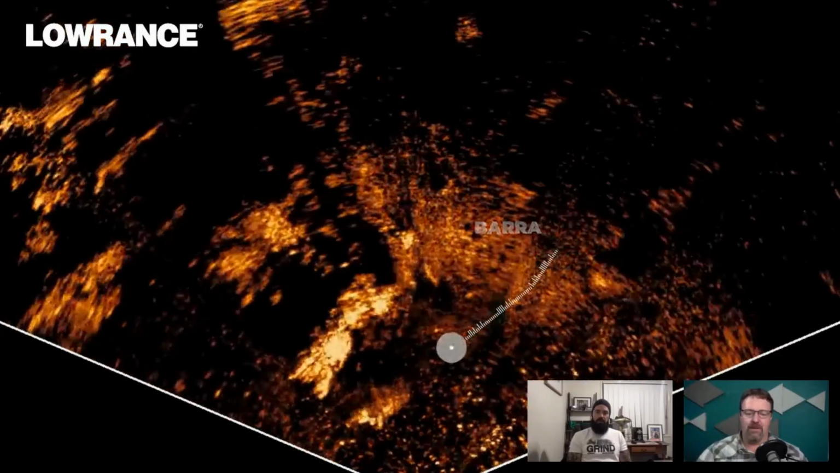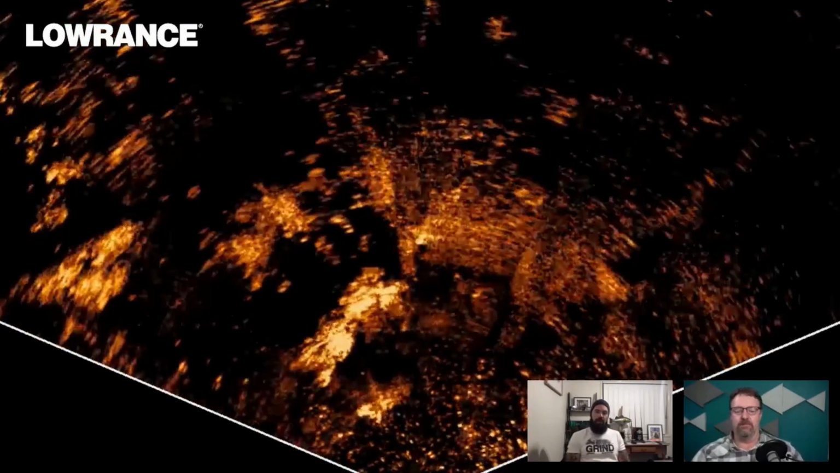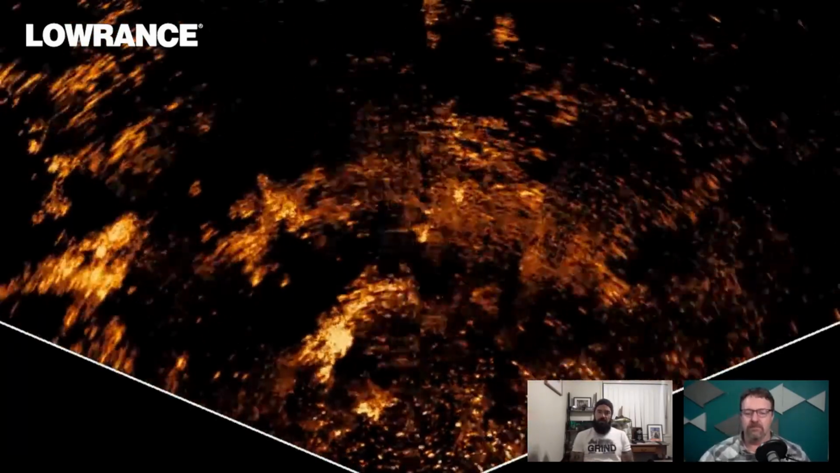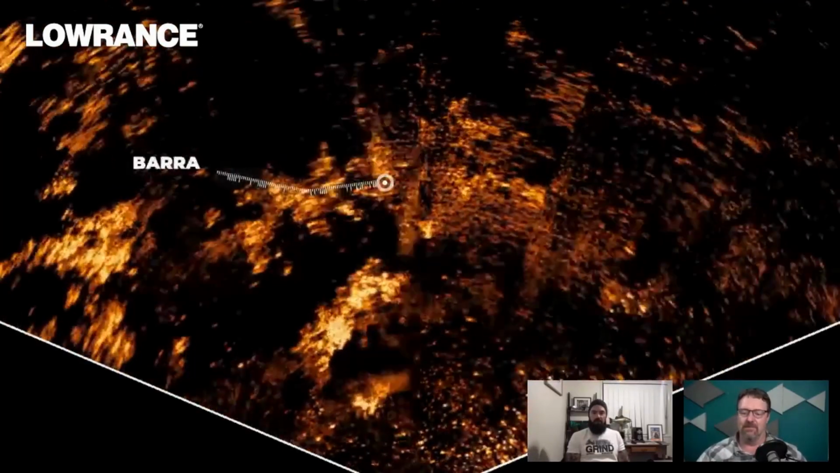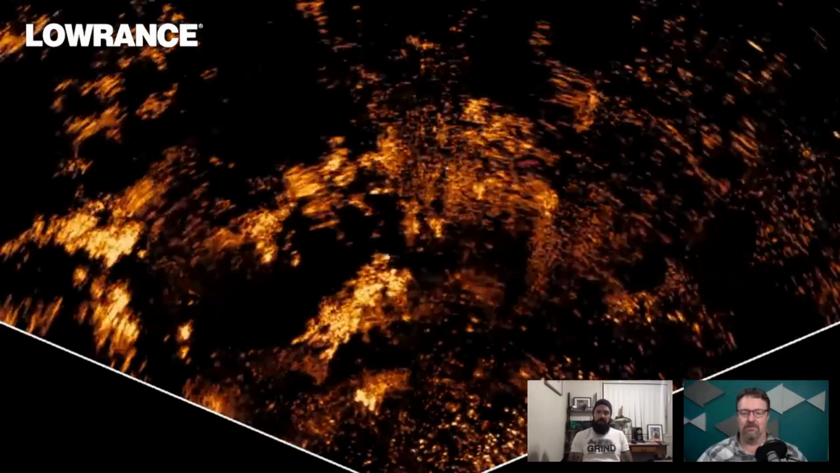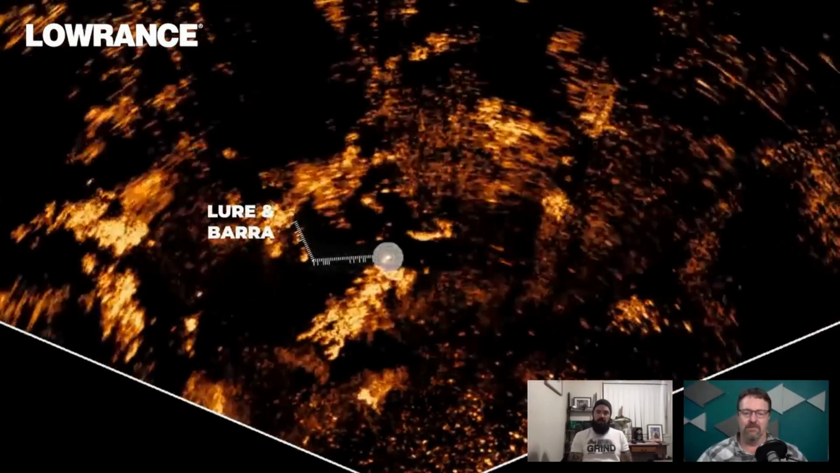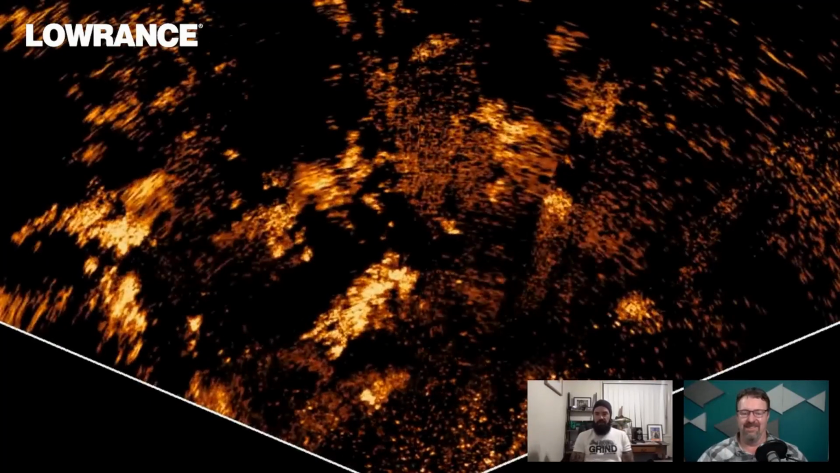But you see that barra move through, and you'll see your lure come through in a second. He appears behind the lure once, disappears back, and then as the lure pops out of the weed again, you see him chase after it. There he is again at the back. And then as this lure pops out in a second, he has one little sneaky look at it and just disappears back into the weed again. Might have been educated, that one.